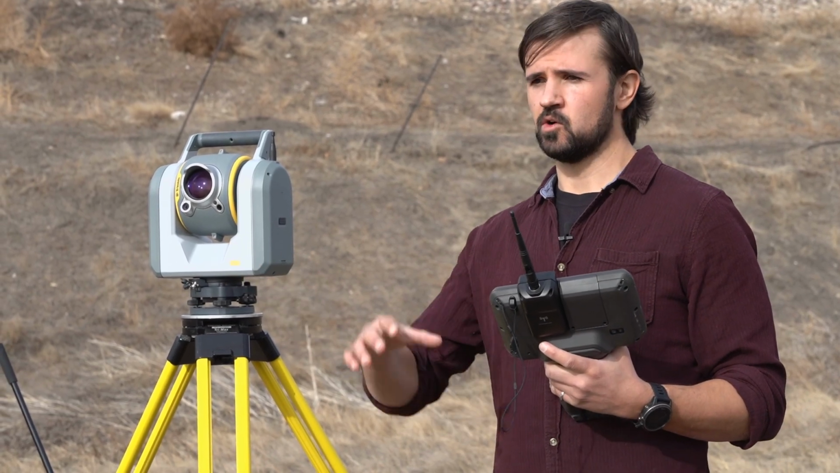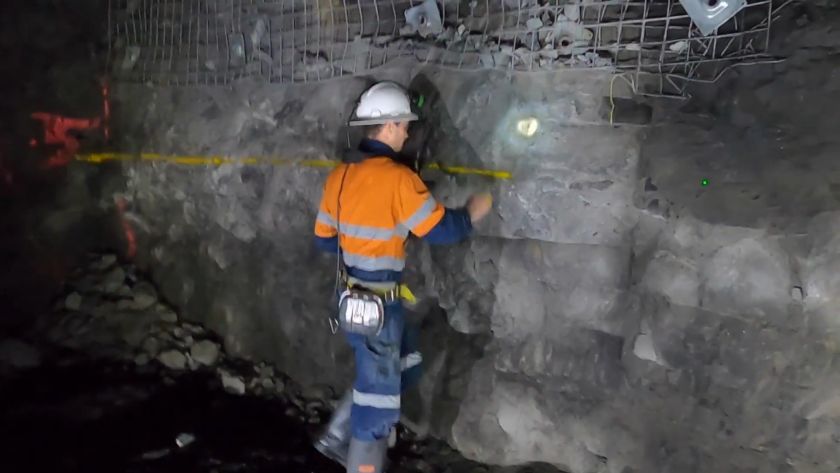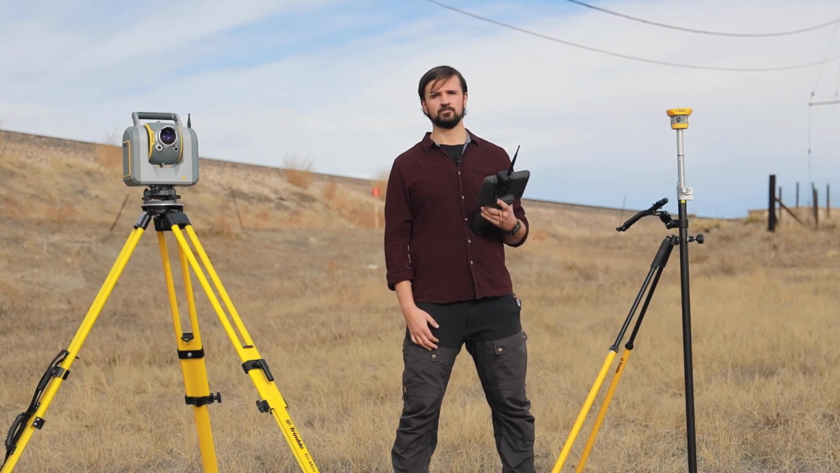In addition, the Trimble SX12 has a new integrated laser pointer, which is very useful for staking out late in the evening, early in the morning when you have dark light conditions, or for specialty applications like tunnel construction or underground mining. The Trimble SX12 green laser is eye safe, and it has one of the smallest spot sizes in the industry.